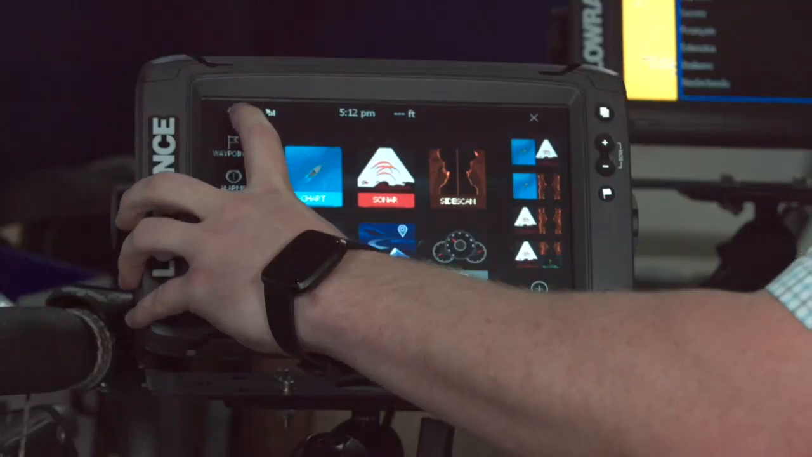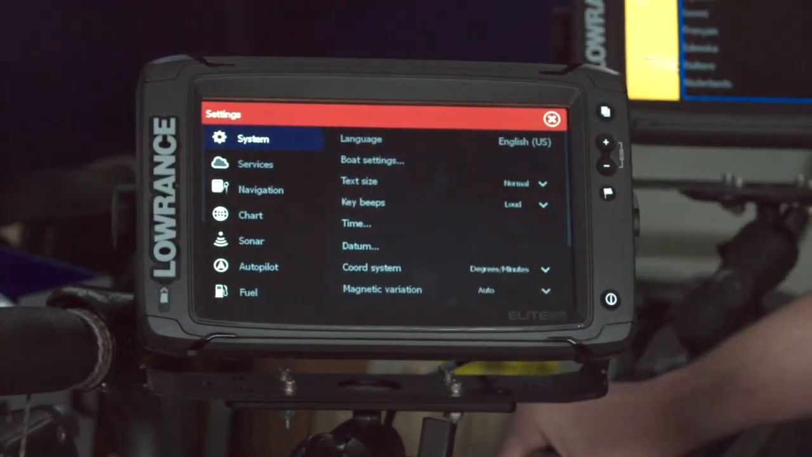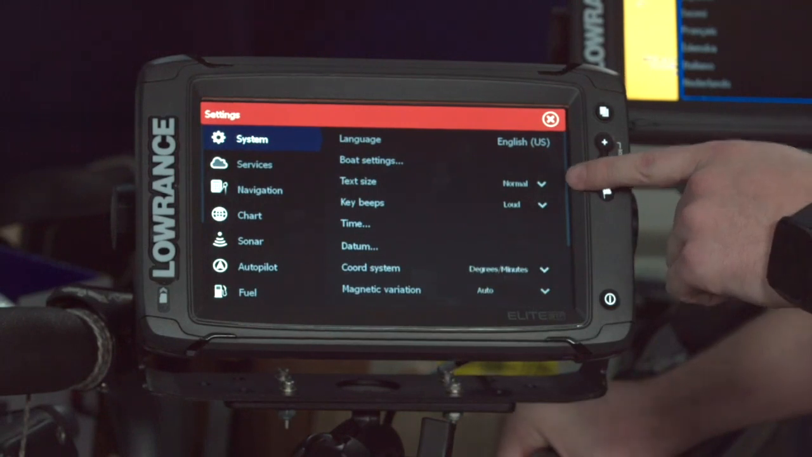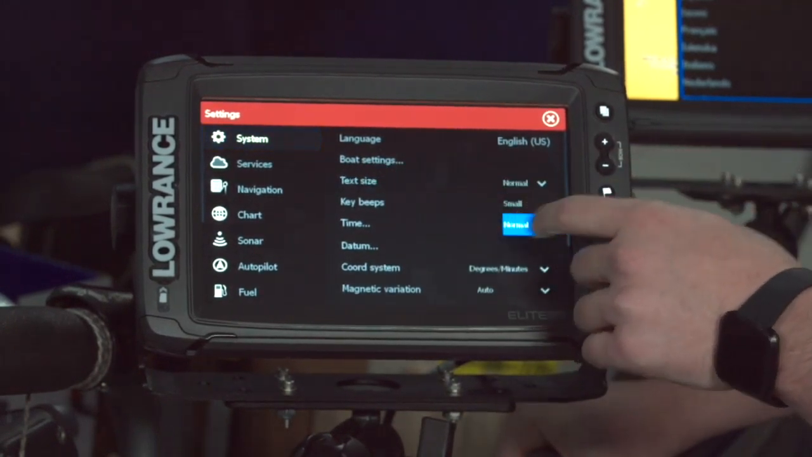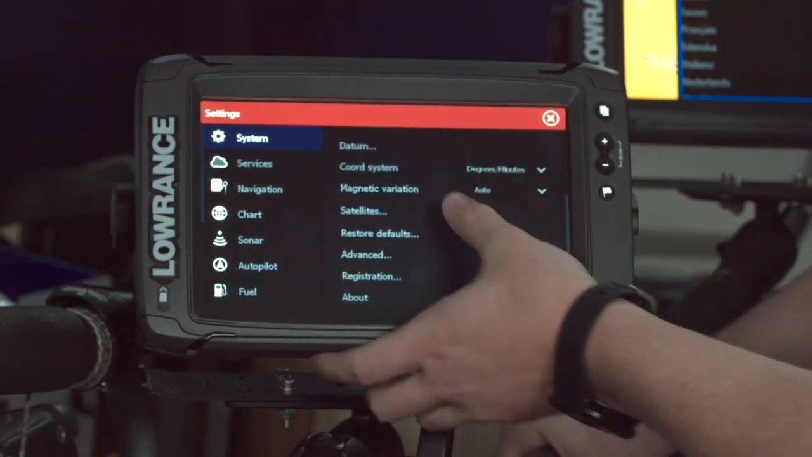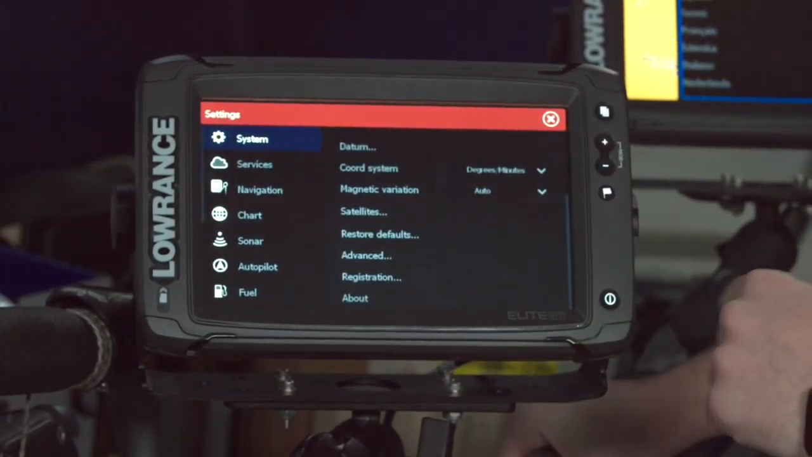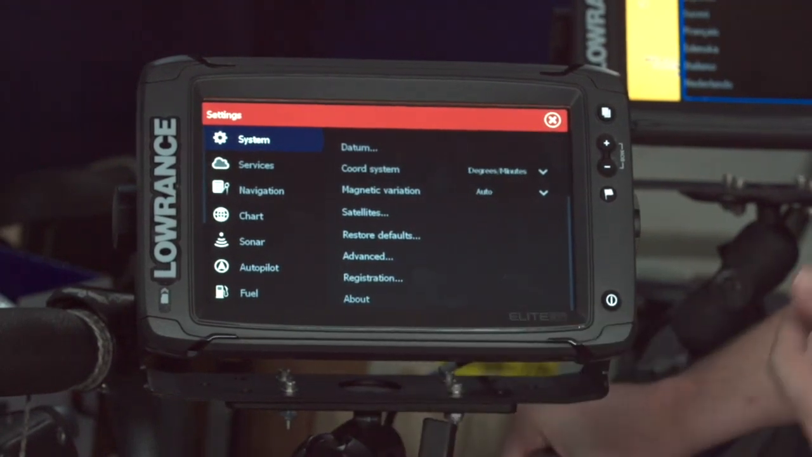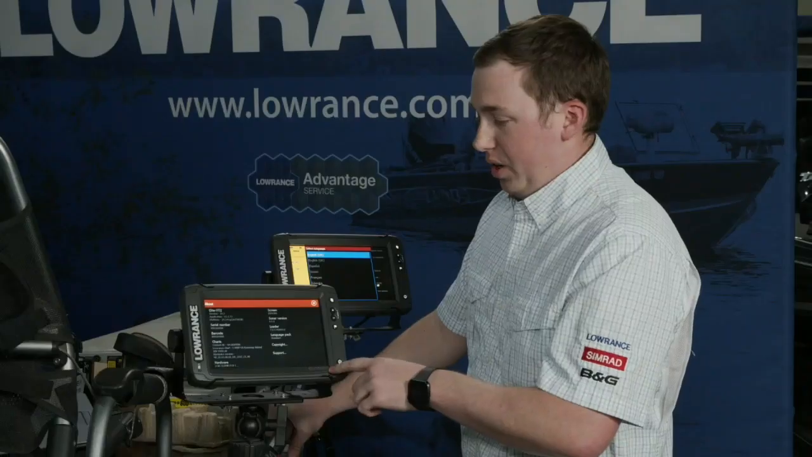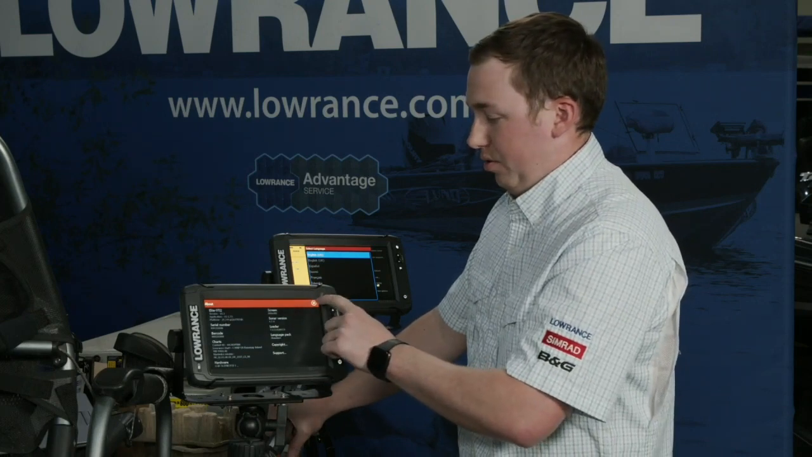So if I press this gear up here up top, that'll take me right to my main settings menu, and here is where I can set up any of my main features, any of my main networking kind of stuff. So if I want to see my key beeps, I can make them louder or quieter. If I want to check on how good my satellite connection is, I can click satellites right there, and it'll show me everything about it. There's also the about screen here. So if I ever need to know what software version is in my Elite Ti2, I can just press that about button right there, and it'll tell me exactly what software my Ti2 is running. It'll even tell you the screen size and serial number, all that kind of stuff as well.